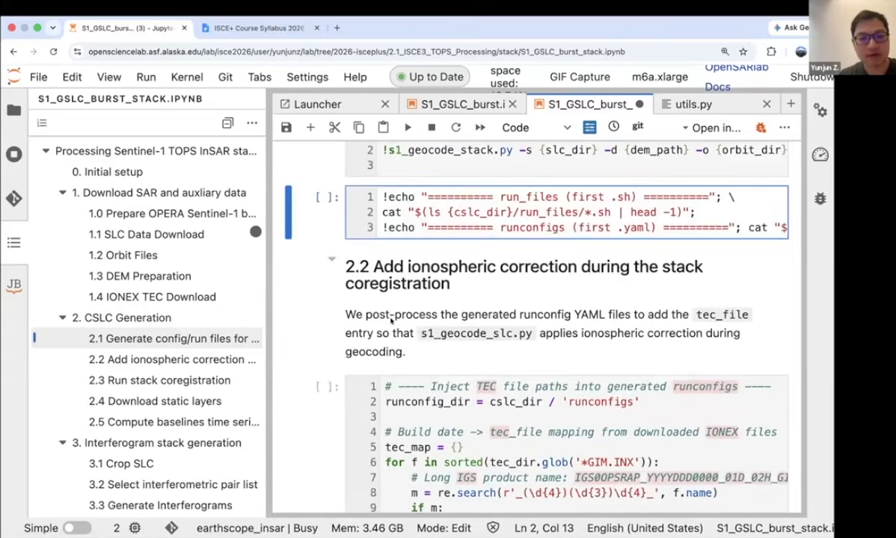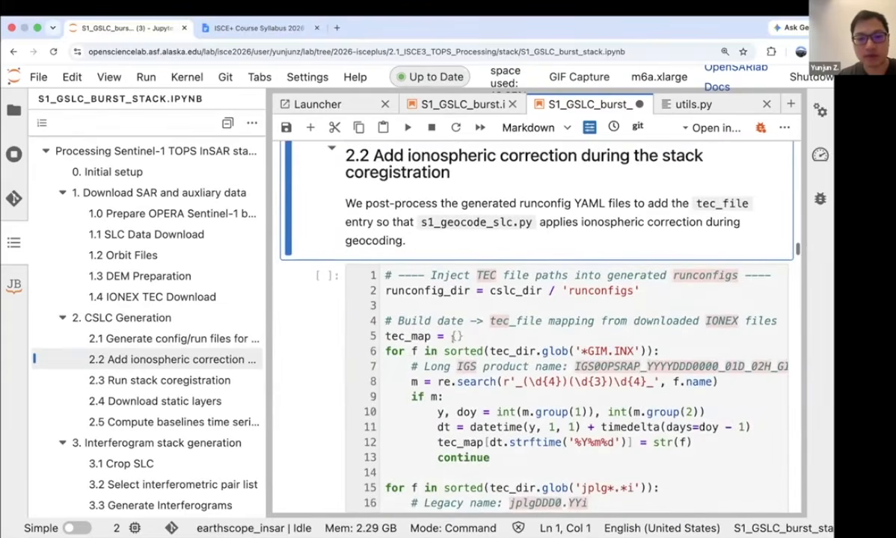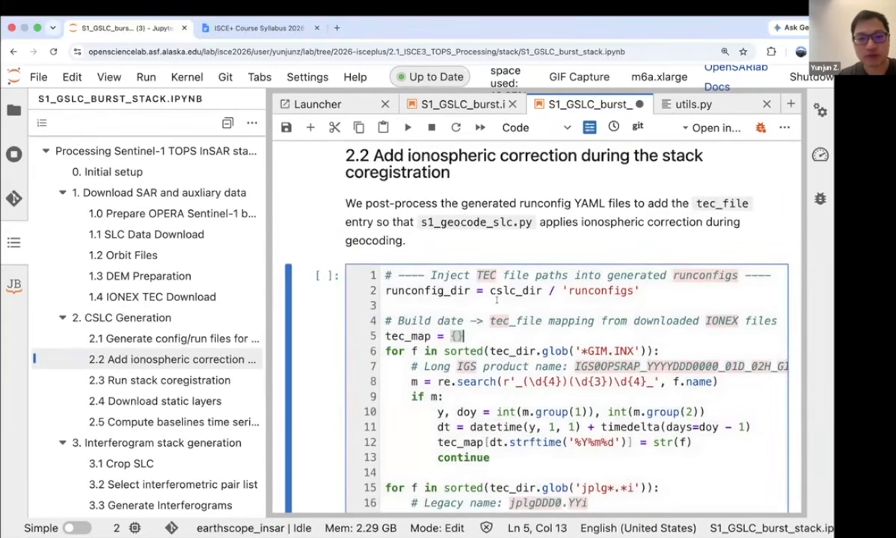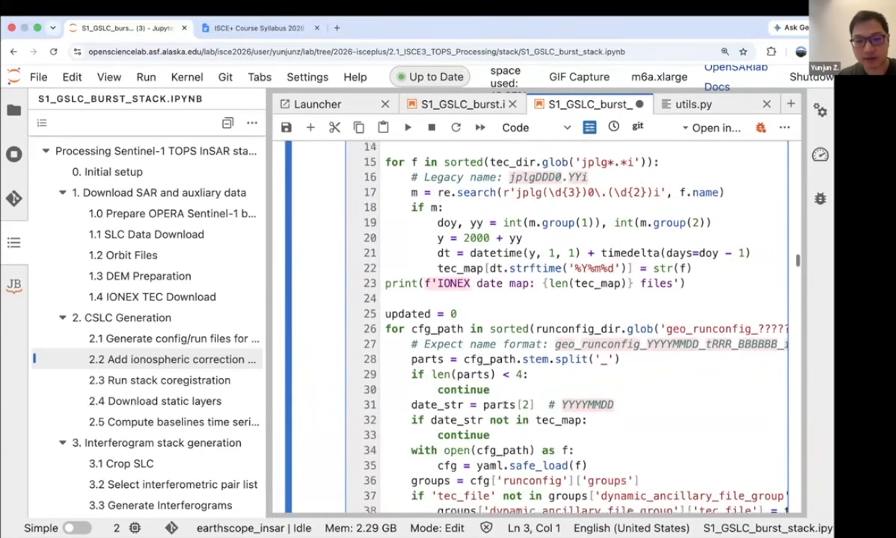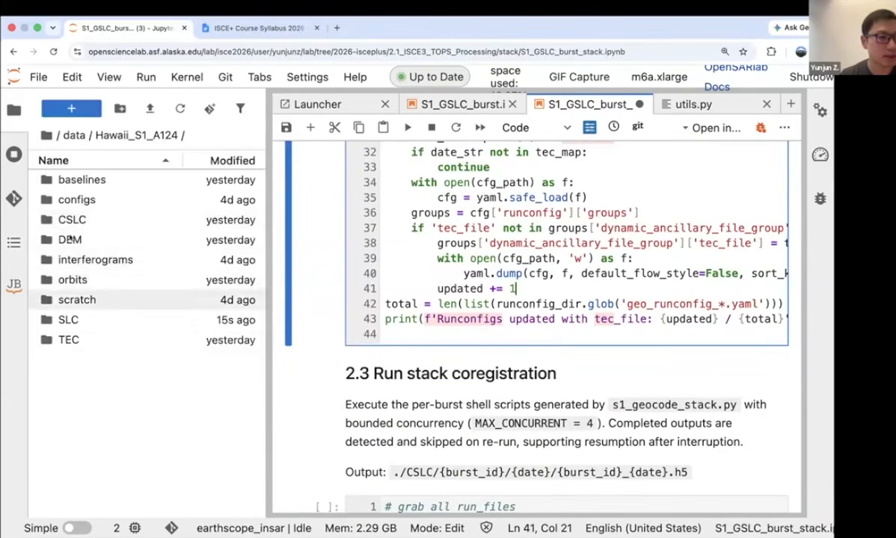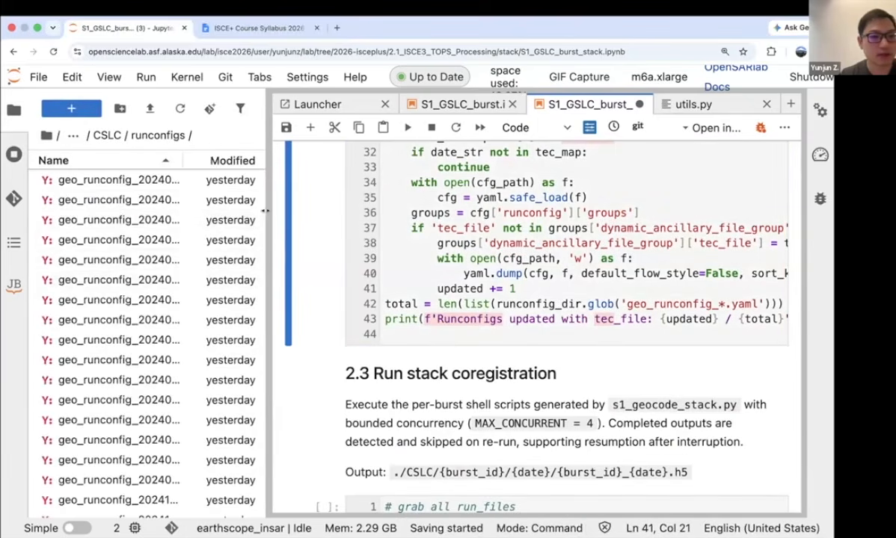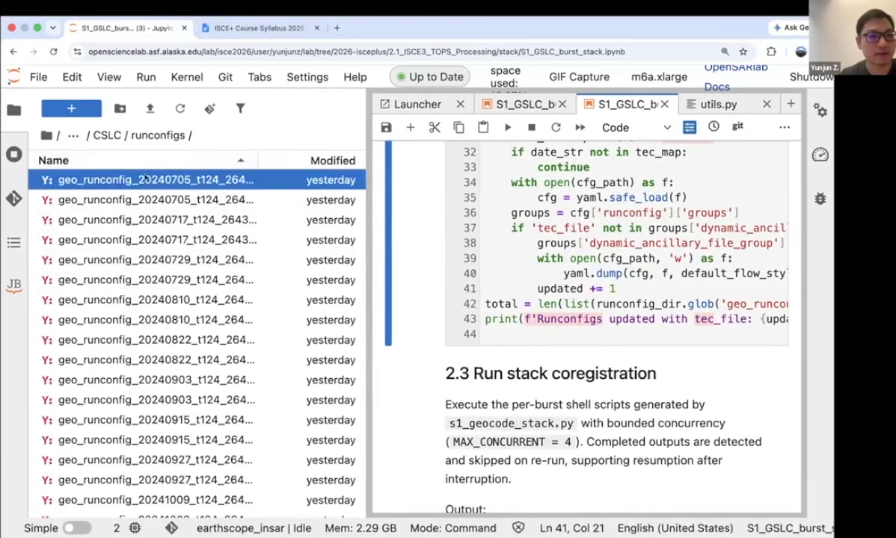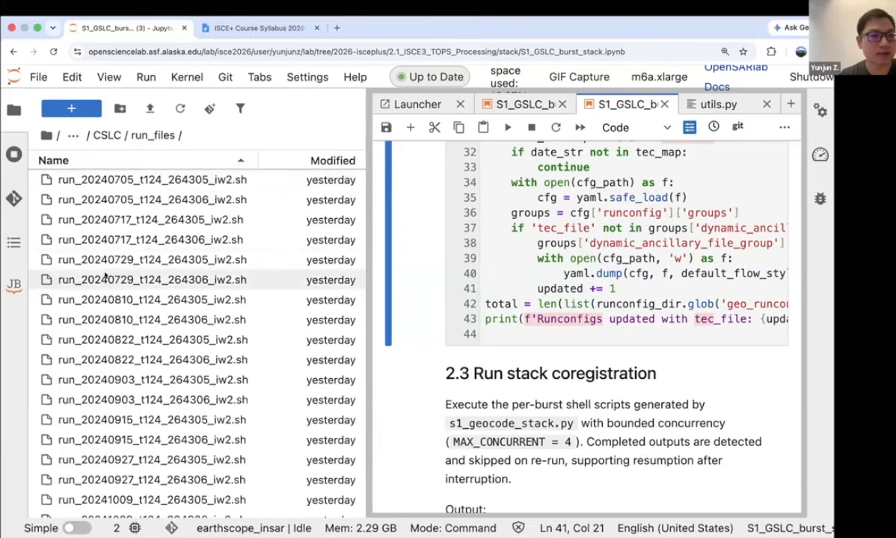And after that, since by default it's not adding the atmospheric correction, and I find sometimes it's important, I modify the generated YAML configuration file to include the atmospheric correction using these cells below. After that, you will see a folder in here, the CSLC run config, which is the same thing as you saw from before. Along with that, there's a folder called run files.